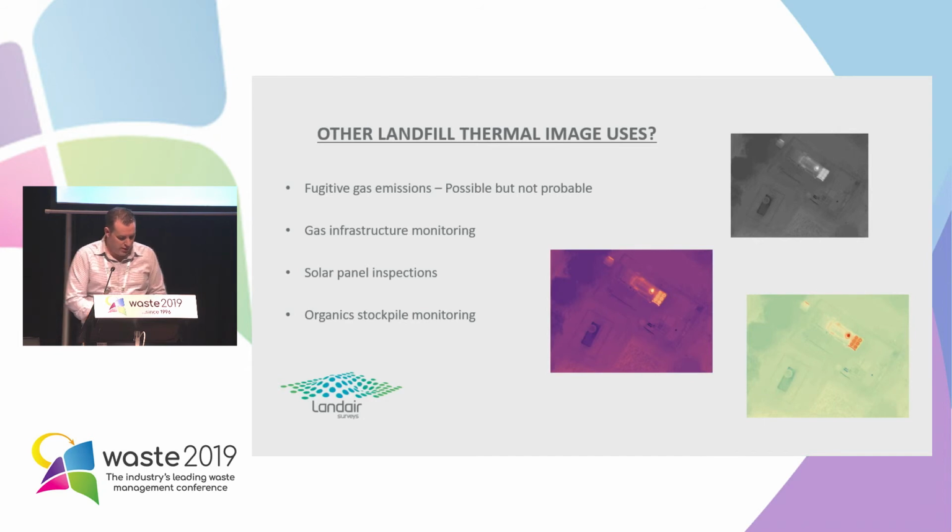We saw earlier a solar panel farm. That's a good way to use thermal. Solar farms are becoming a bit more commonplace on long-term closed landfill cells. And you can fly over a solar farm and easily identify which cells, which panels are not working. And organic stockpile monitoring, so compost and timber stockpiles that have a heightened risk of combustion with lower ignition points, they're useful for that as well.